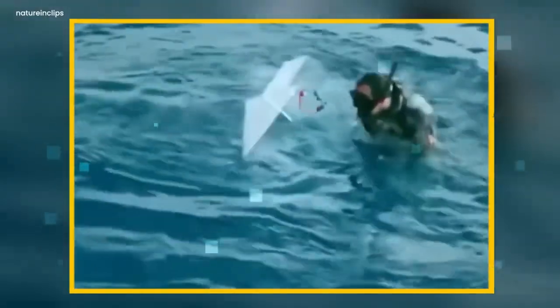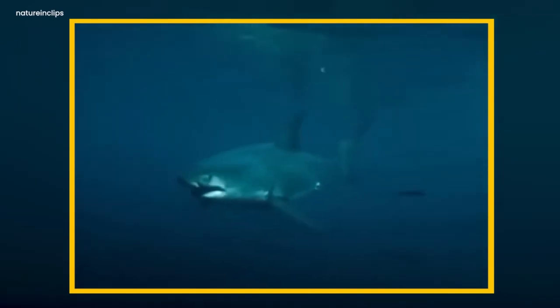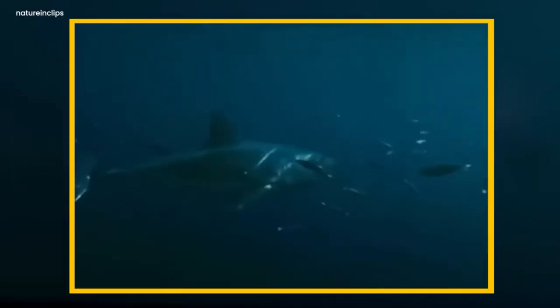After a while, the glass cage was broken by the shark's head. It was a very menacing and cryptic scene. The man was toppled in the sea. He was very anxious and frightened. He swims very fast to save his life. He struggles to swim so fast.